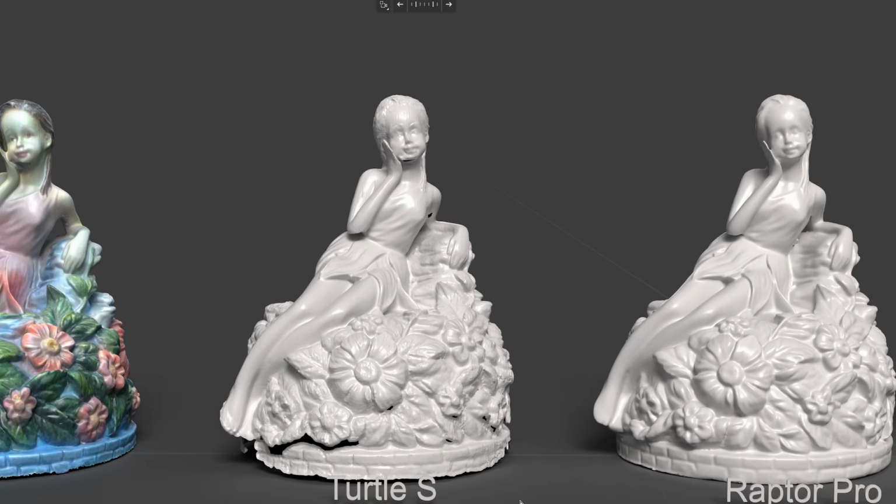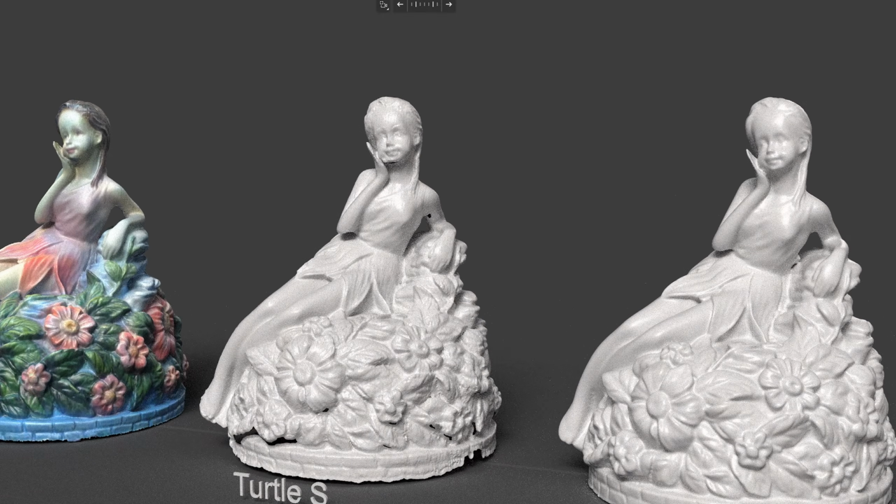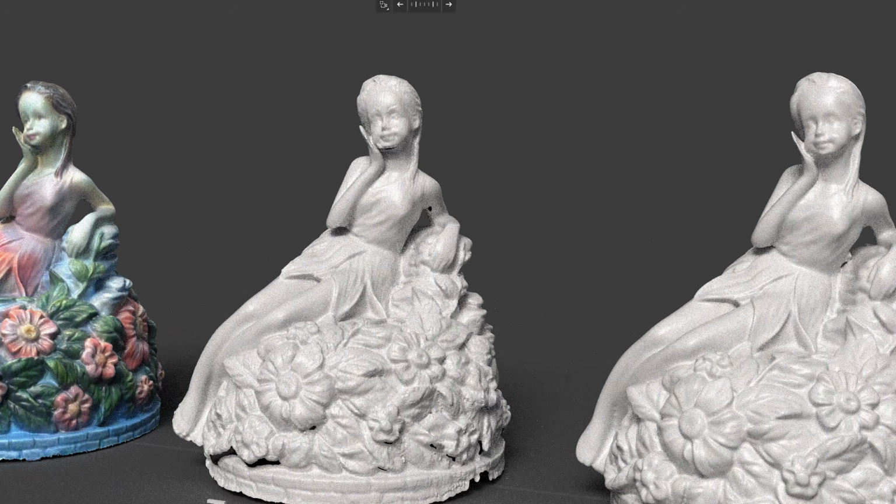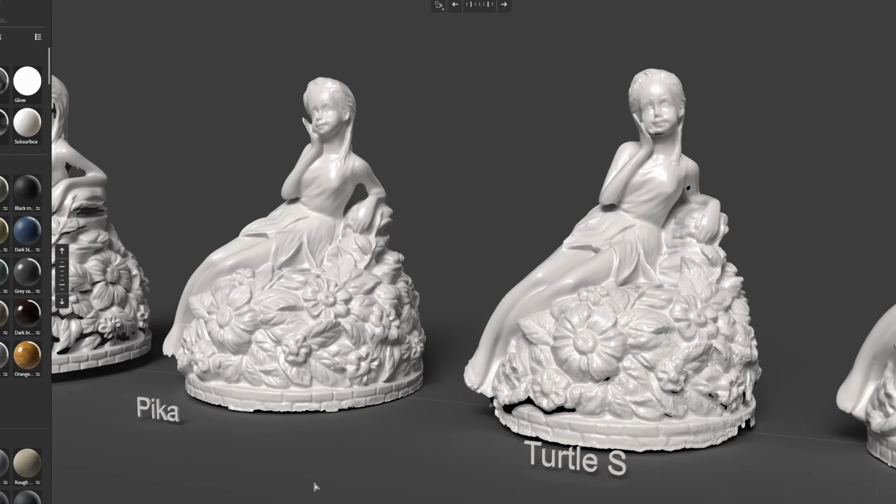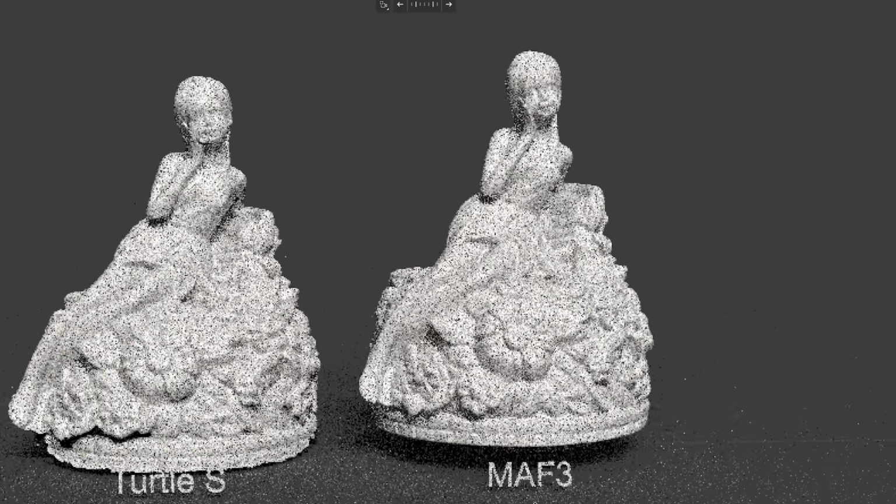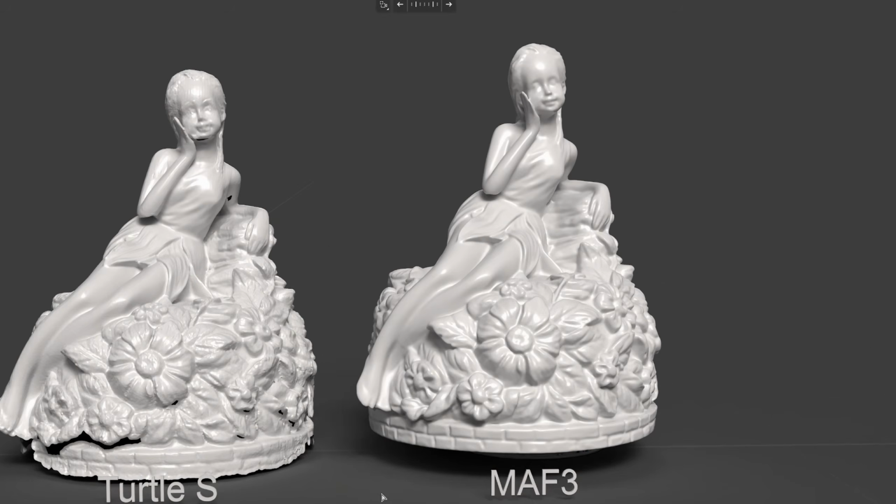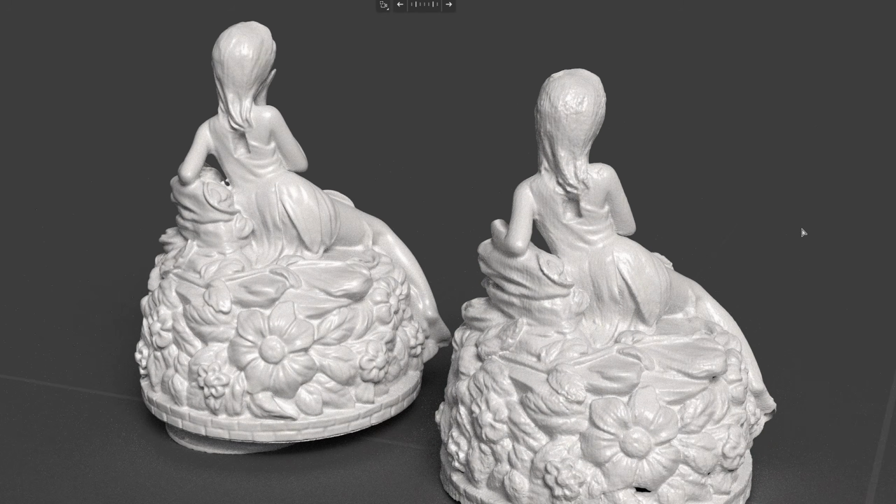The turtle mesh looks comparable to the Raptor in terms of resolution for this figure, but it produces noticeably higher noise. The Pika delivers a smoother surface with finer details. And when comparing with the MAV3, which is the same type of scanner, it produces a much finer mesh result. And here the MAV3 is shown on the left.